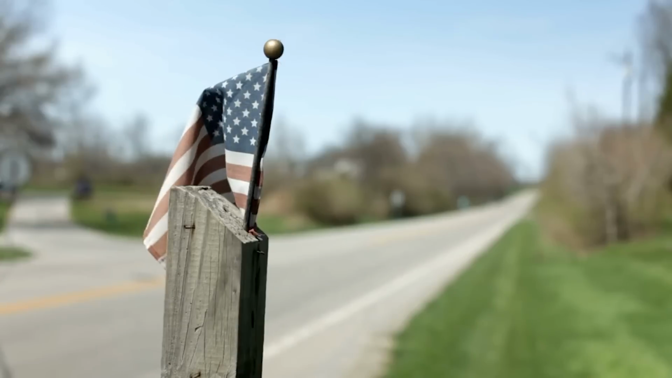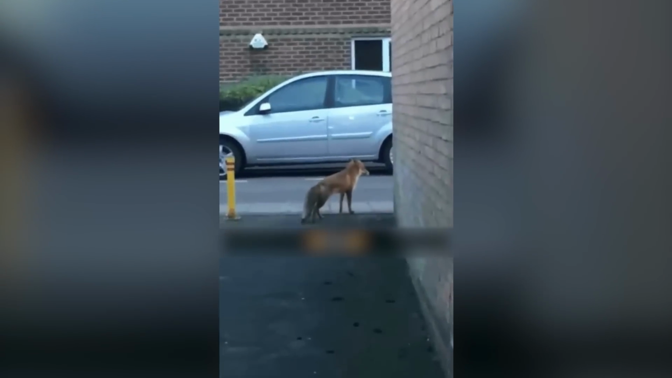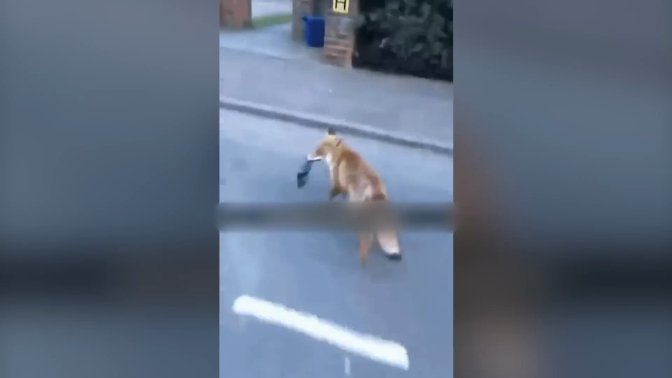Encounter with wild fox. On a quiet country road, a man pulled out his camera to capture the beauty of a wild fox. The fox, with its rusty red fur and bushy tail, snatched his wallet and ran off, leaving him to chase after it.